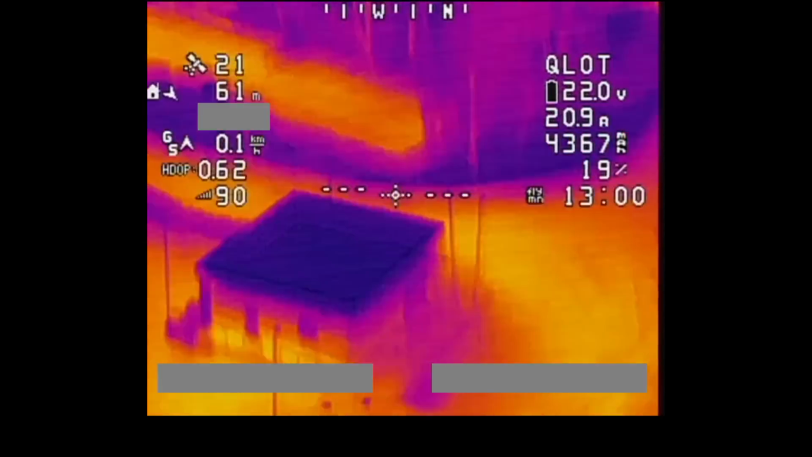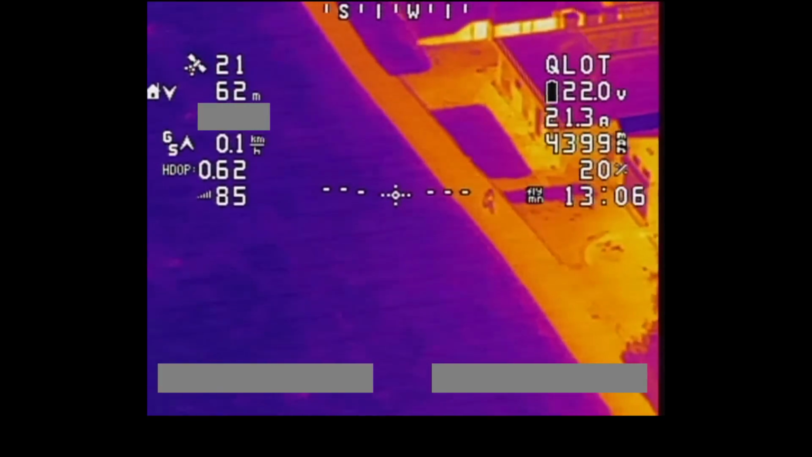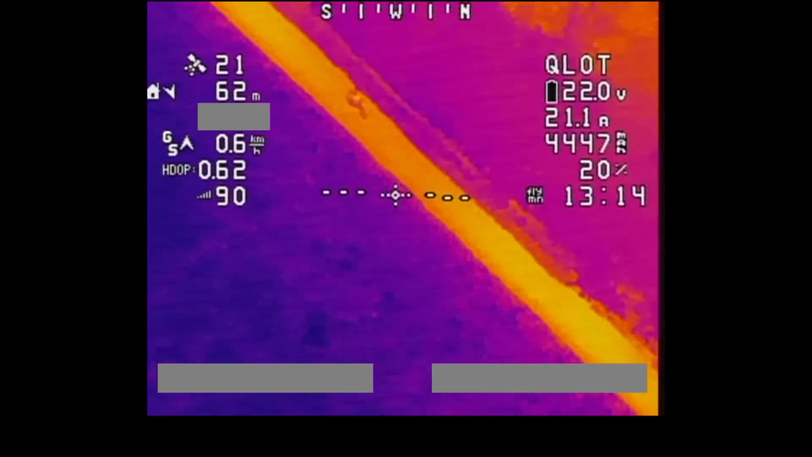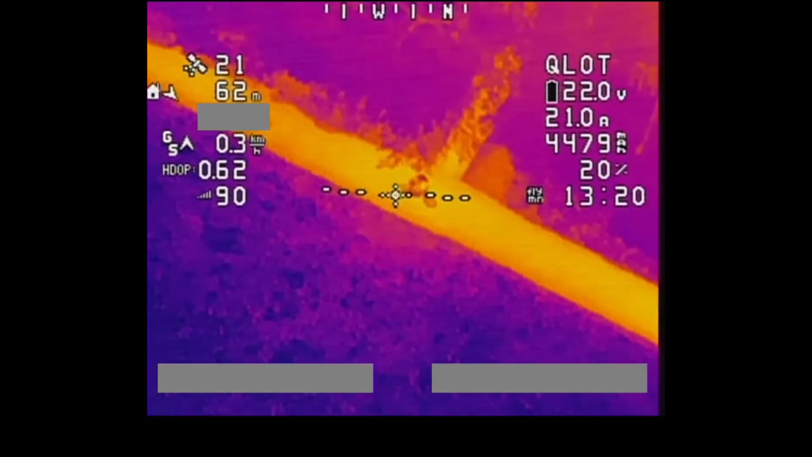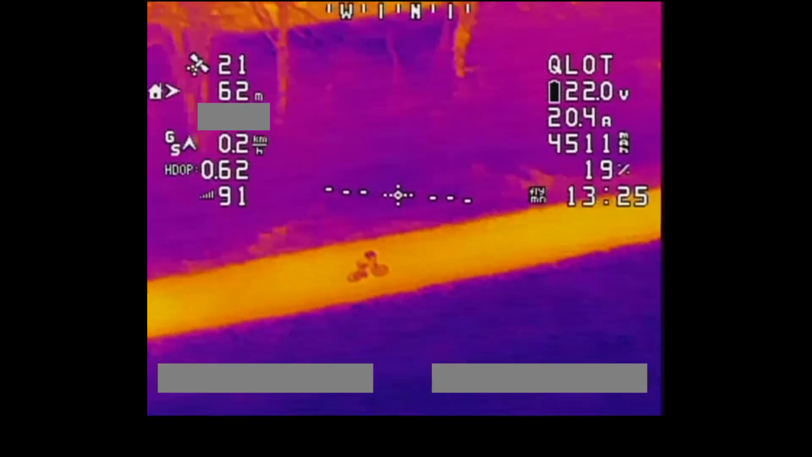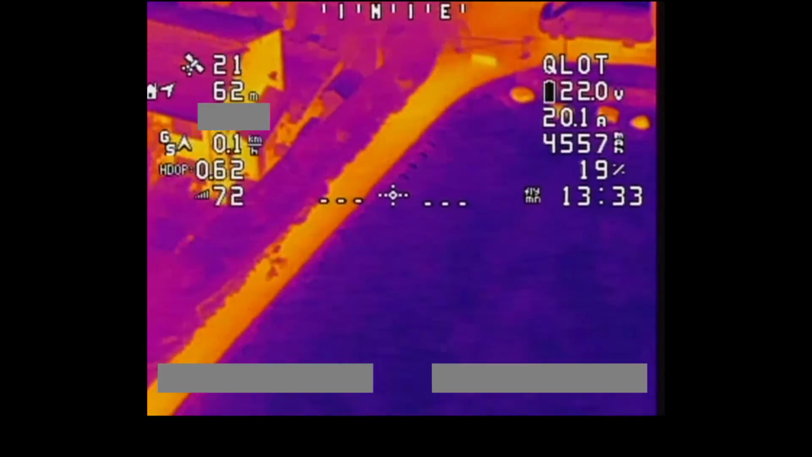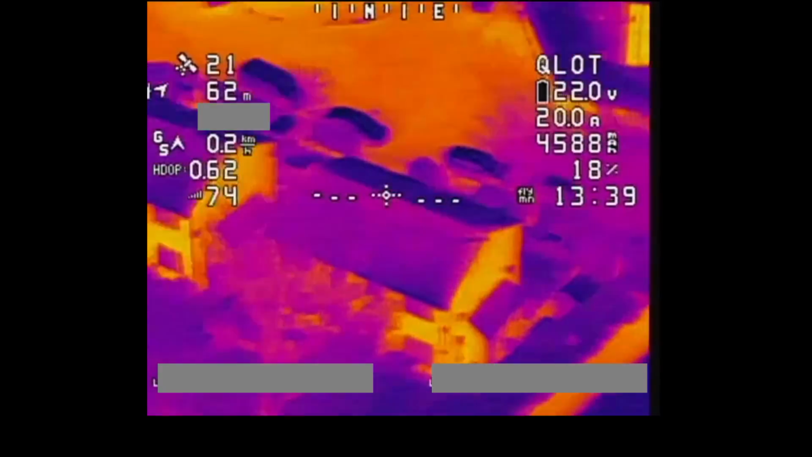Let's keep spinning around this way. So there's a sports ground over here somewhere. See if there's any people around like there was last time. There's a person on a bike. Interesting actually how that person isn't really appearing to be that hot. I wonder if they're wearing a lot of thermal layers or something, because they're not appearing as warm as the tarmac that they're riding across. This is so cool though. Look at this. I do love this little setup I've got going on at the moment. Yeah, it's amazing how well you can make out things in the dark.